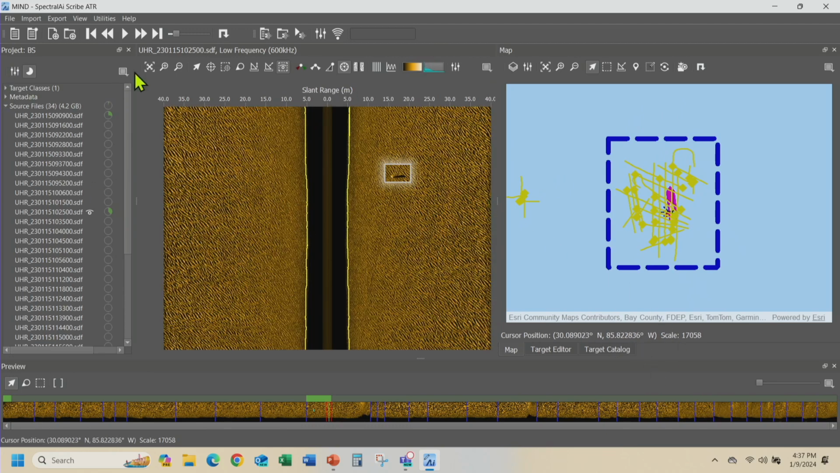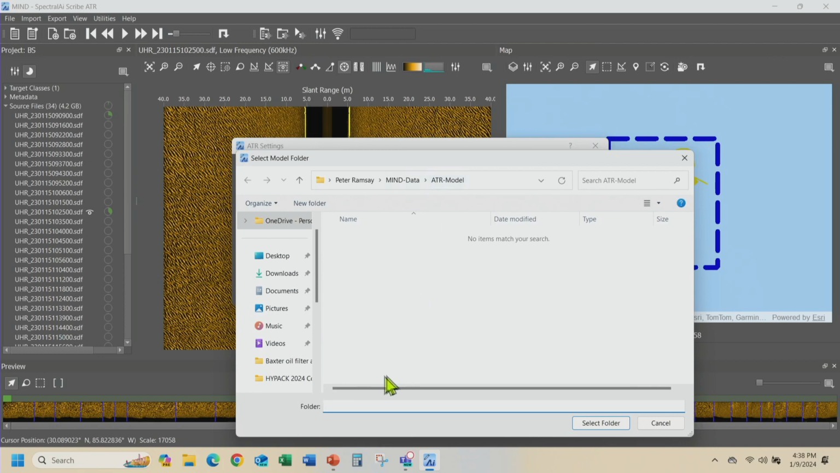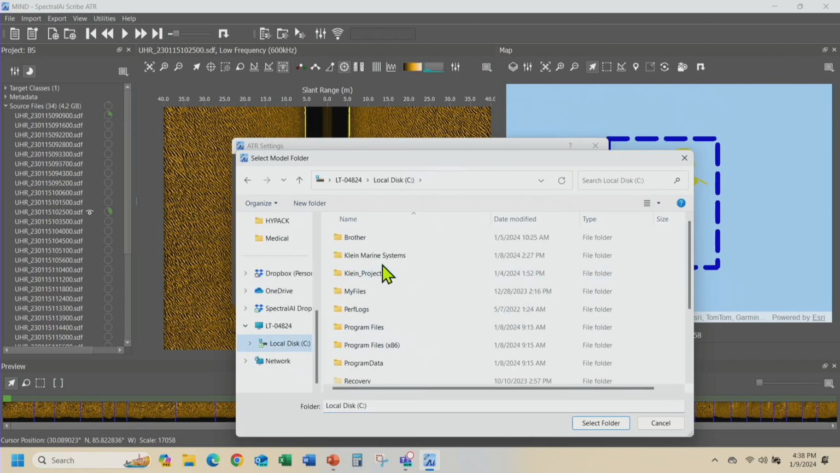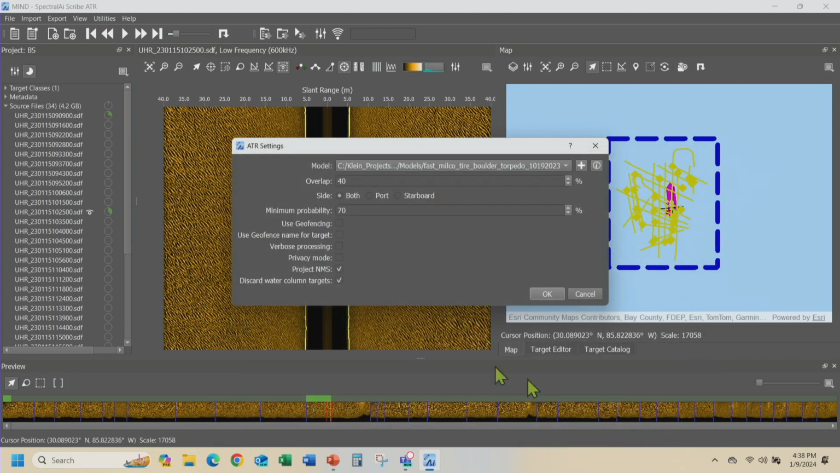Okay. Now I'm going to load a model. This is an area, this is a minefield. The model I'm interested in loading is a model I created a while ago based on trained data. This is a model which actually finds mine-like contacts and tires. You can create a model to find anything, and the more categories you have, the better. You can create a model with 20 different categories in it. So I'm using this model.